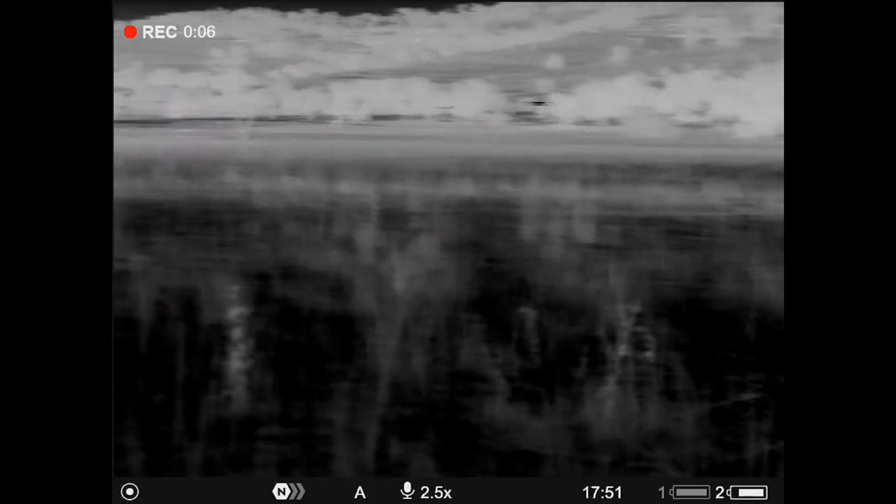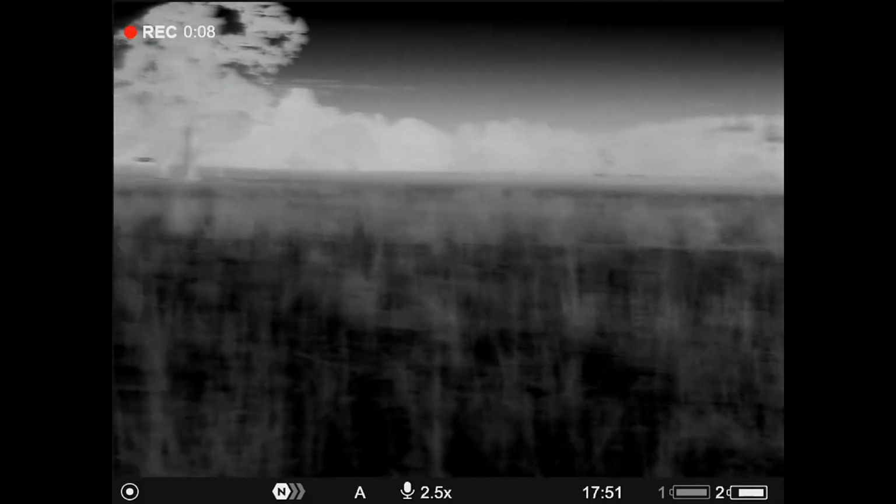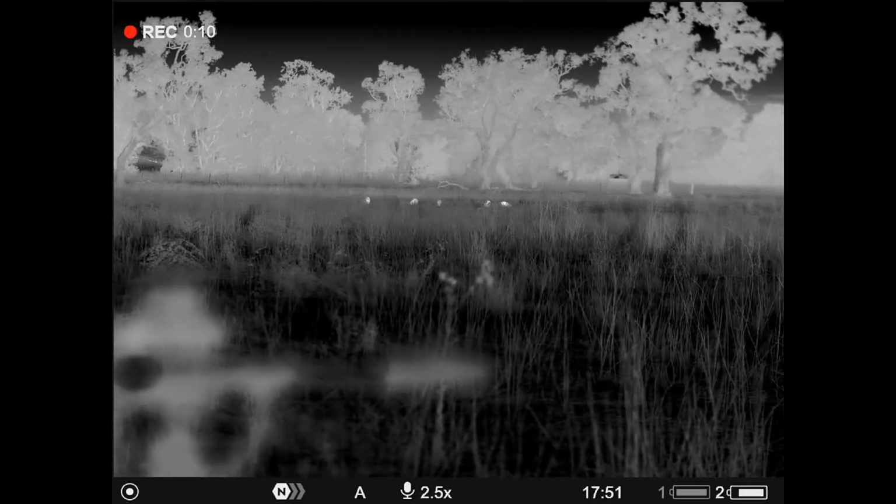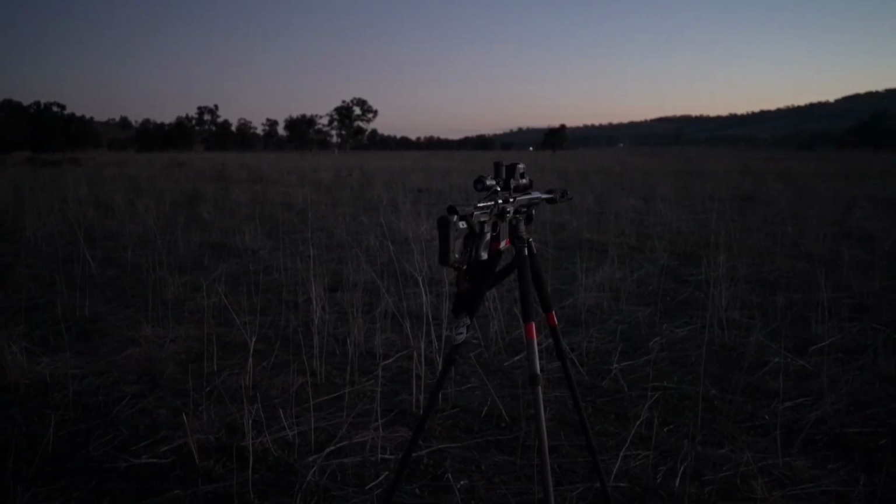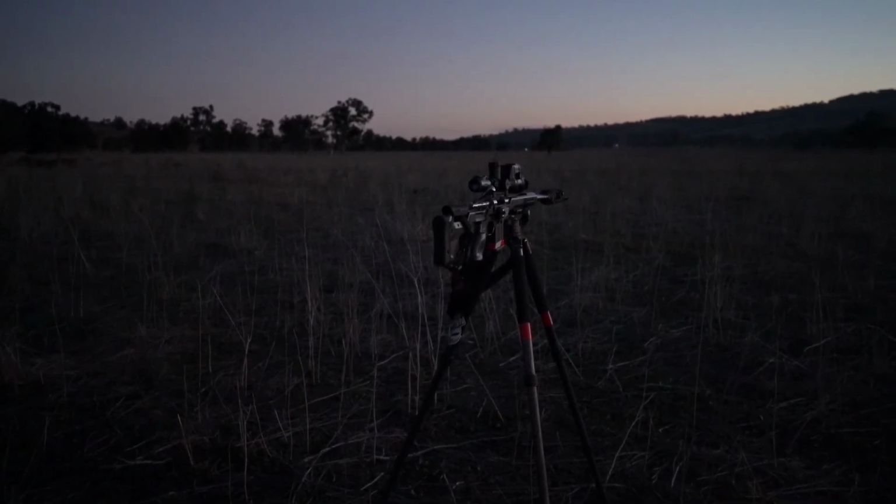I think my barrel is about to get very warm. If you're wondering why I haven't already walked over and started smashing those pigs, it's not dark yet and there's absolutely no cover out here. So I'm going to put some more clothes on.